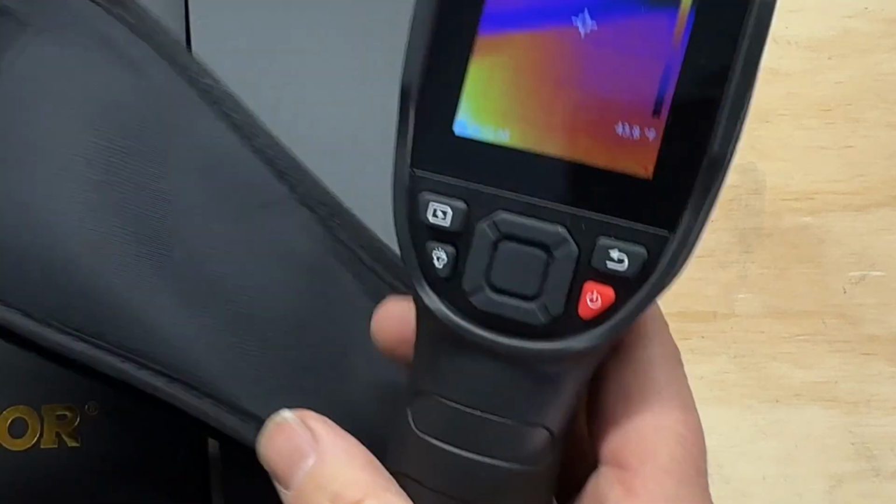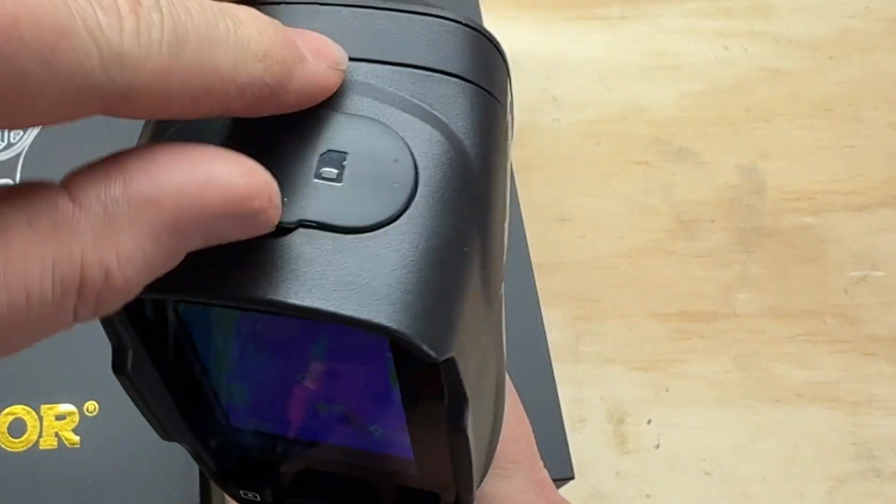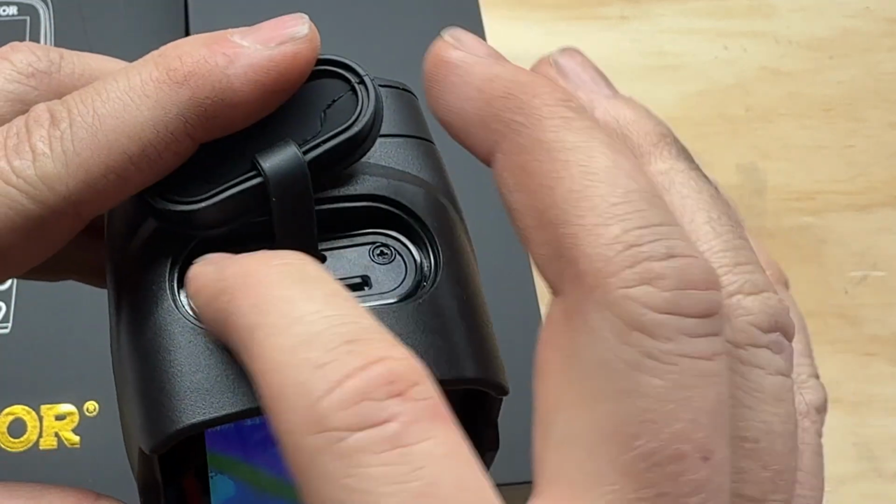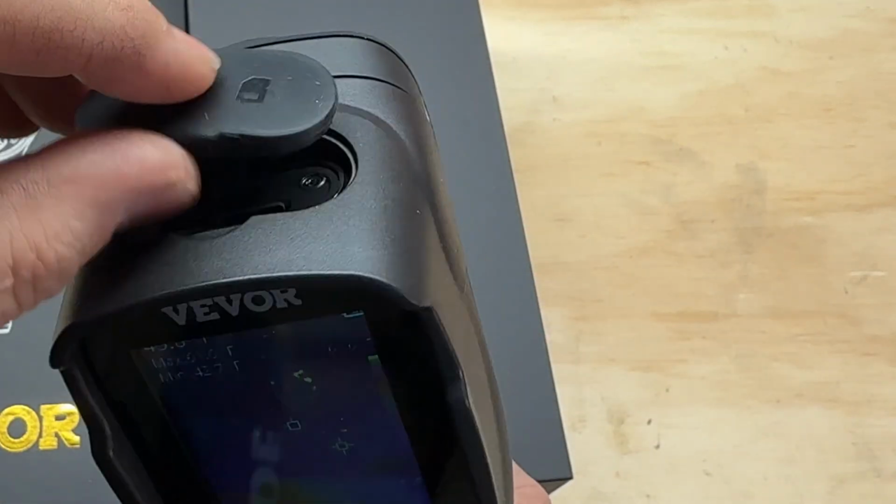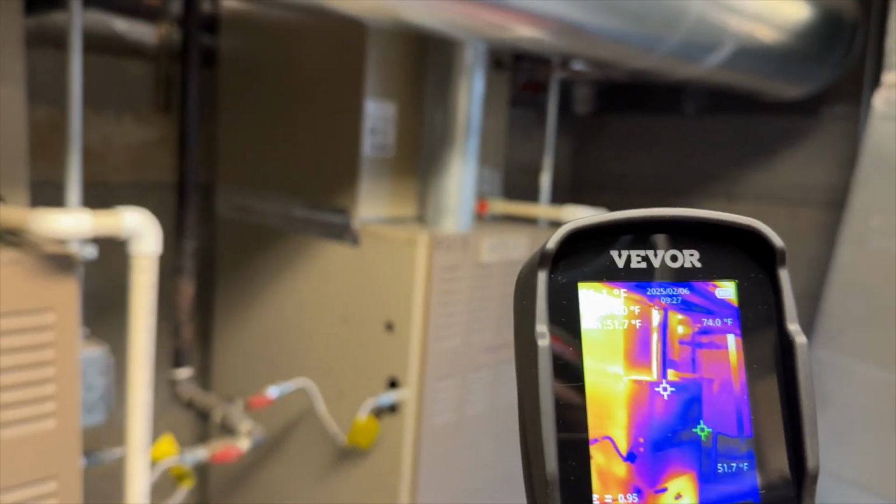We're definitely going to be keeping it in this case. But we're going to charge it up. So again, you put your SD card right here, and then here's your charge cable or your charging port. So yeah, let's go ahead and try this thing out in the field and see how it goes. So here we go. All right, so I'm over here doing a PM.